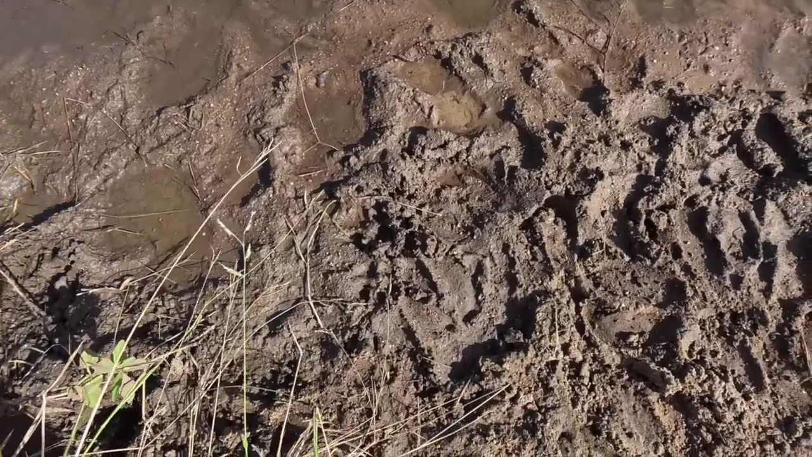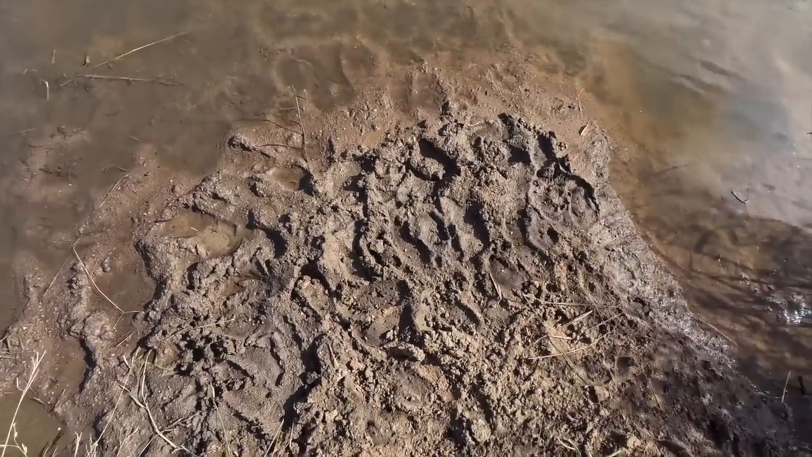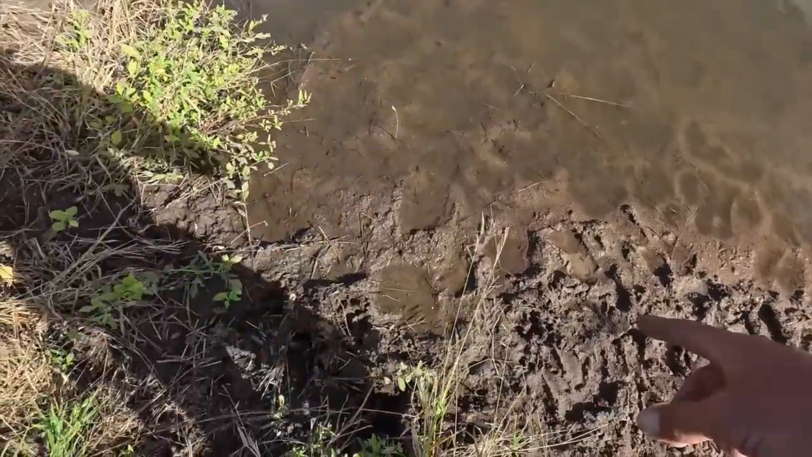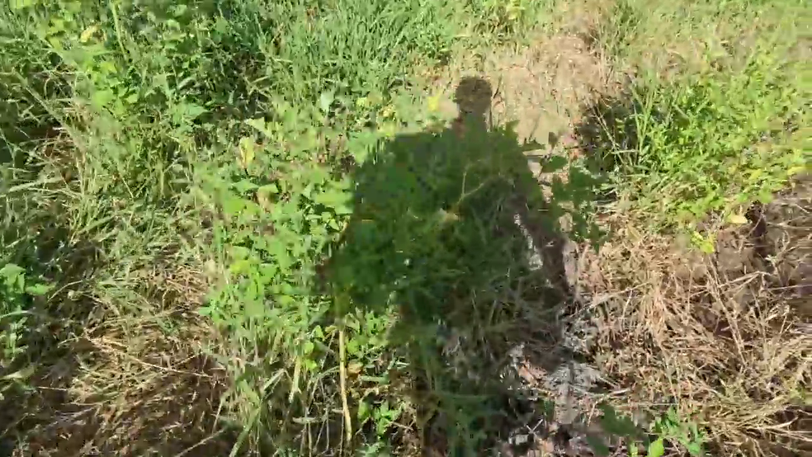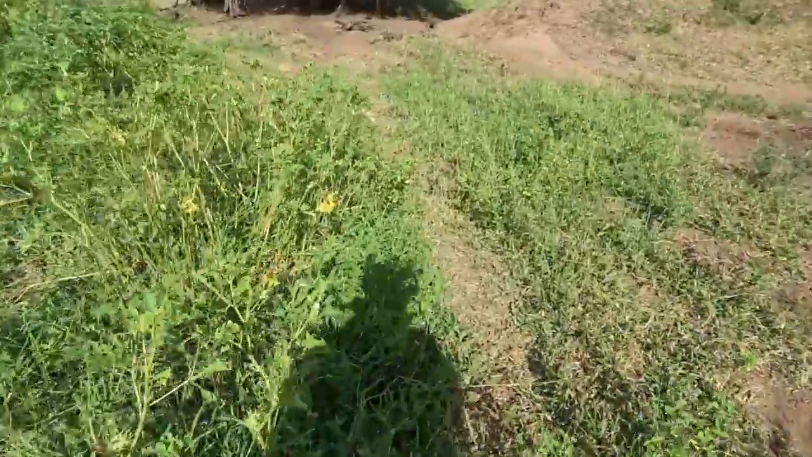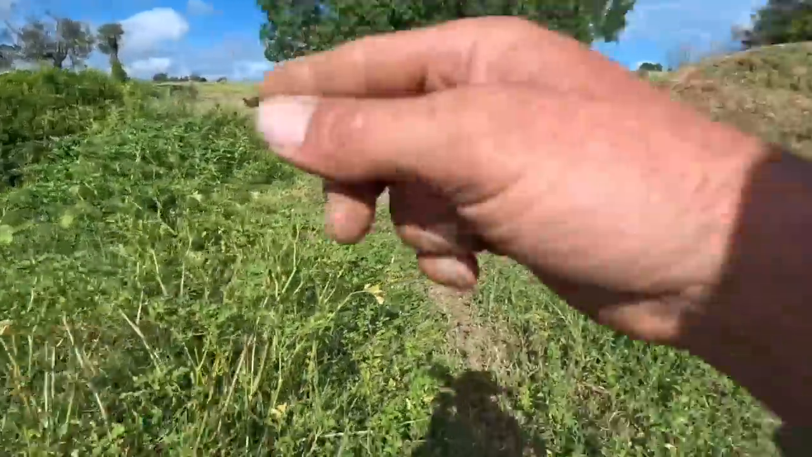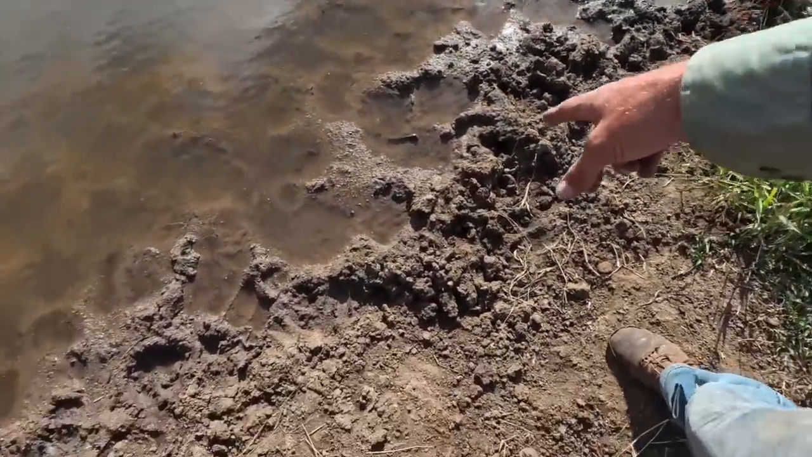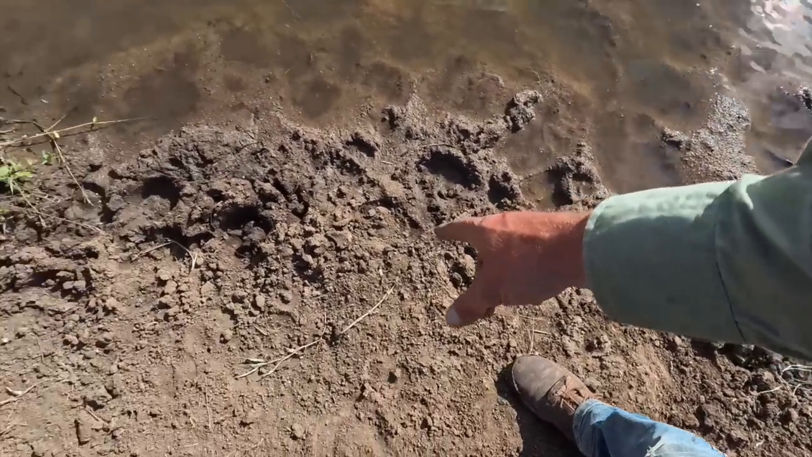I think it might have been from yesterday morning. And tramping around here in the mud. Because yesterday morning I did see one track up there. But there's more here, here.